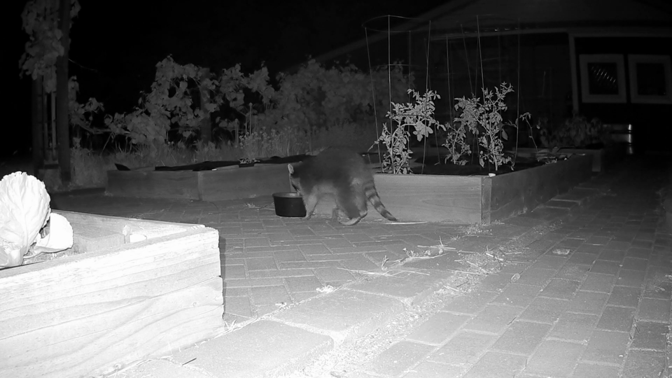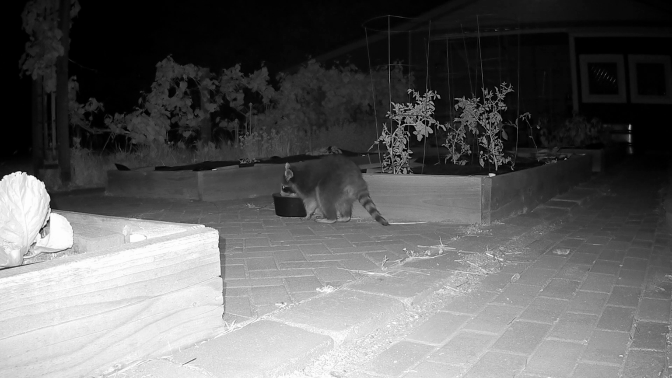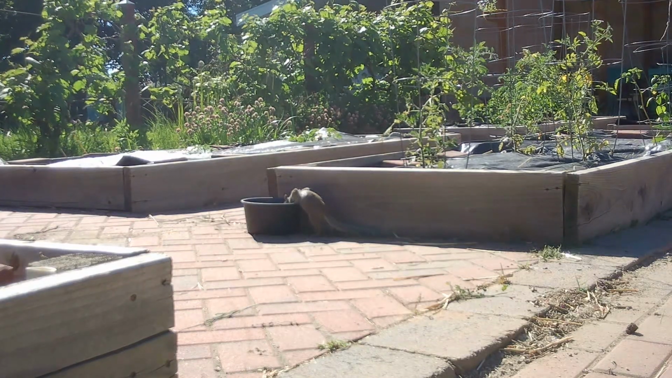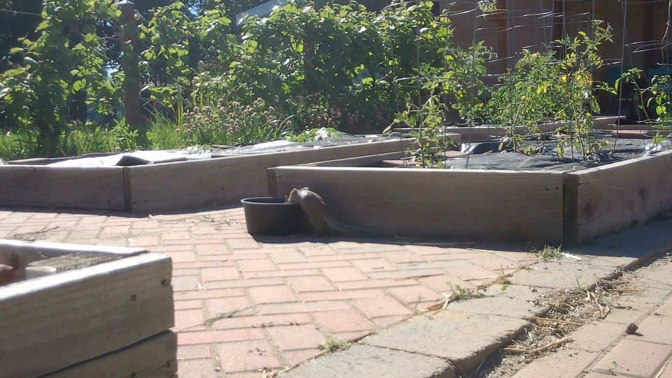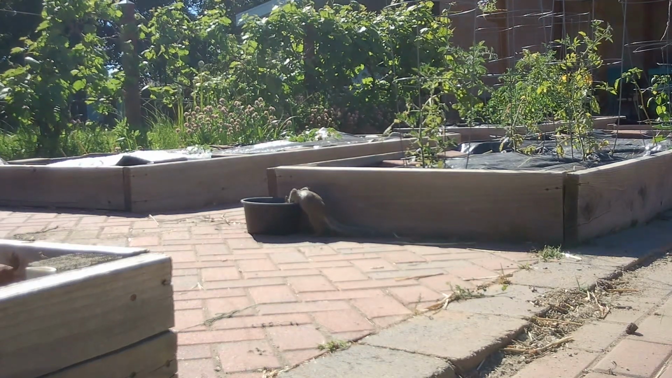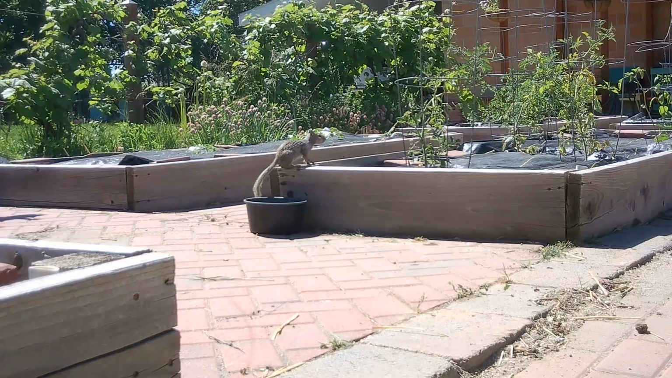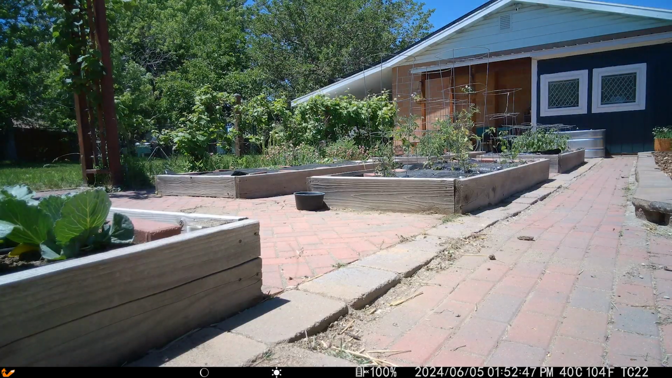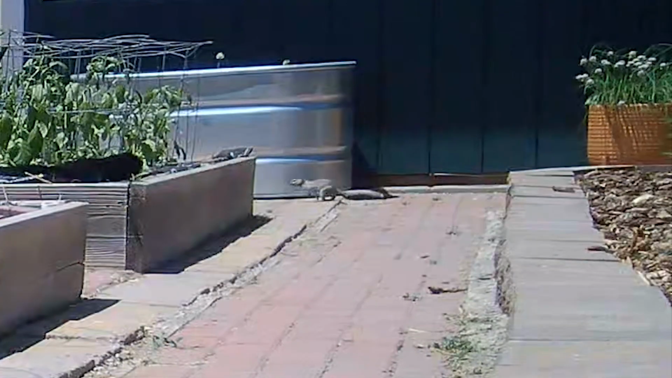This guy's busy. This is him visiting the water dish multiple times a night, hours apart. Zoom.